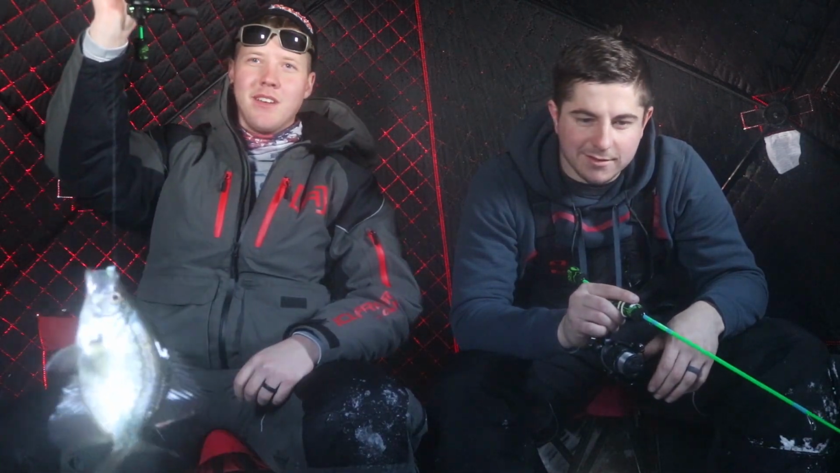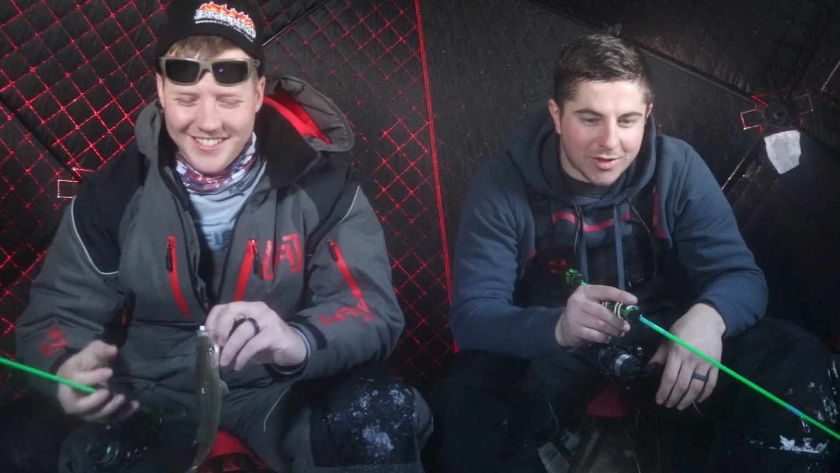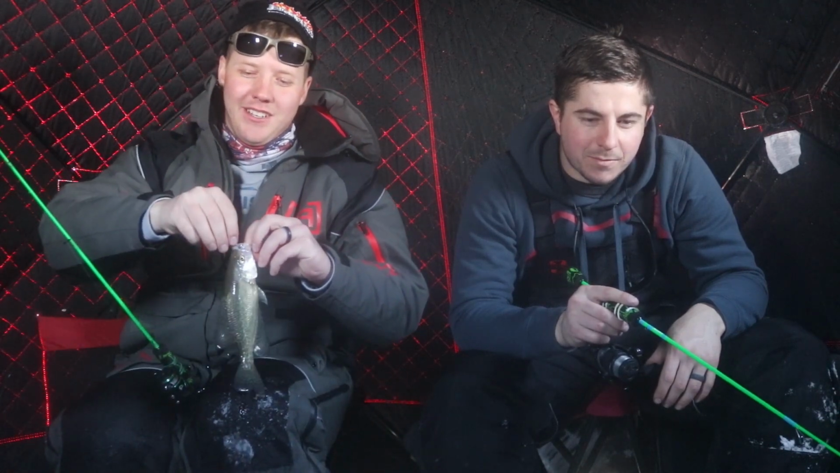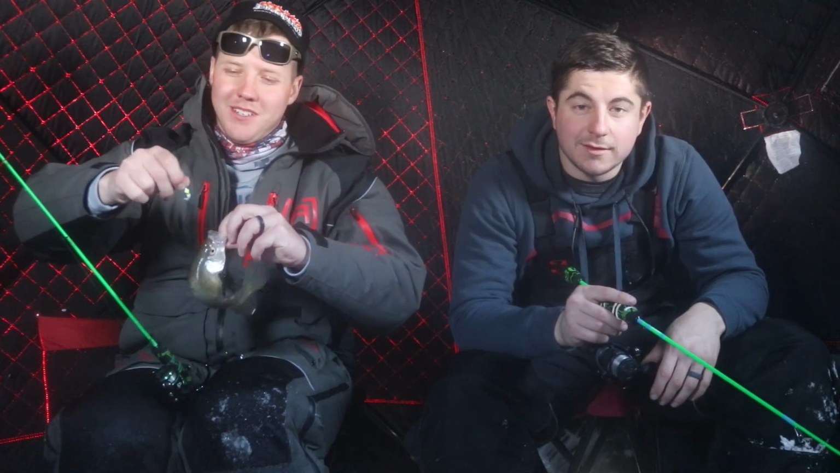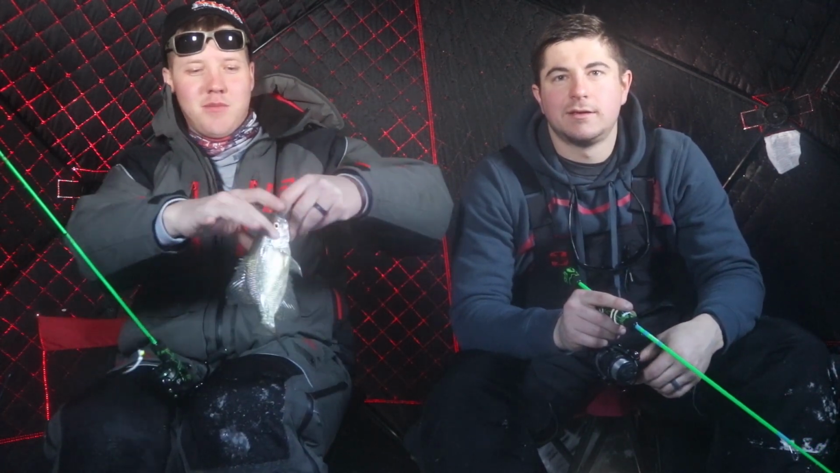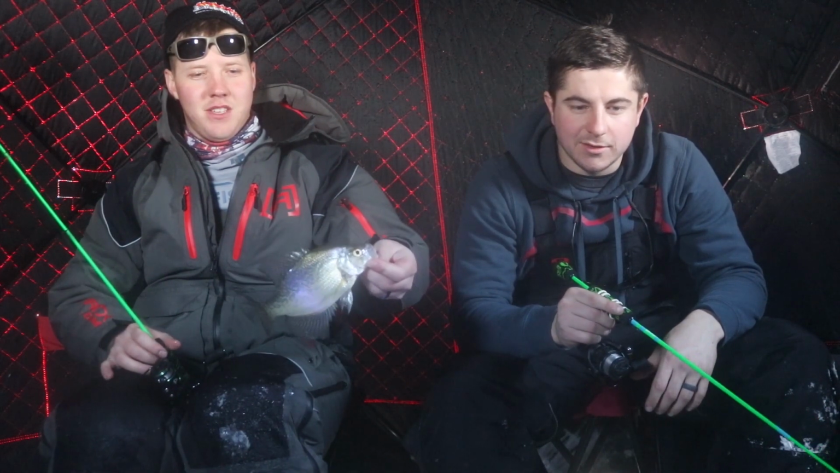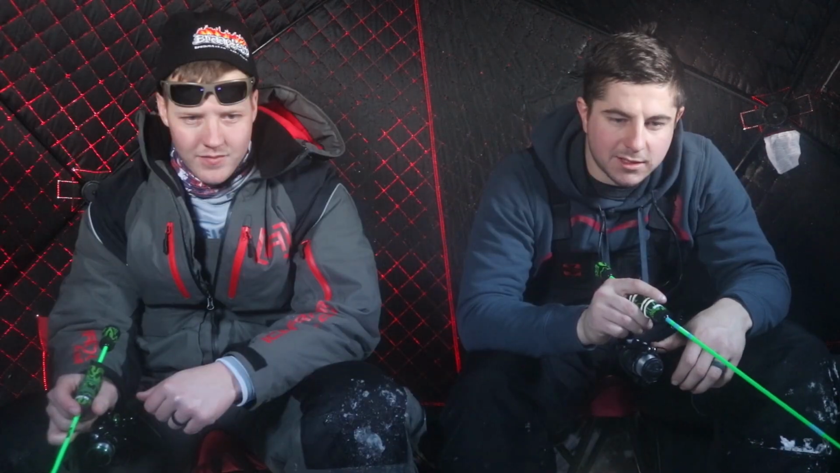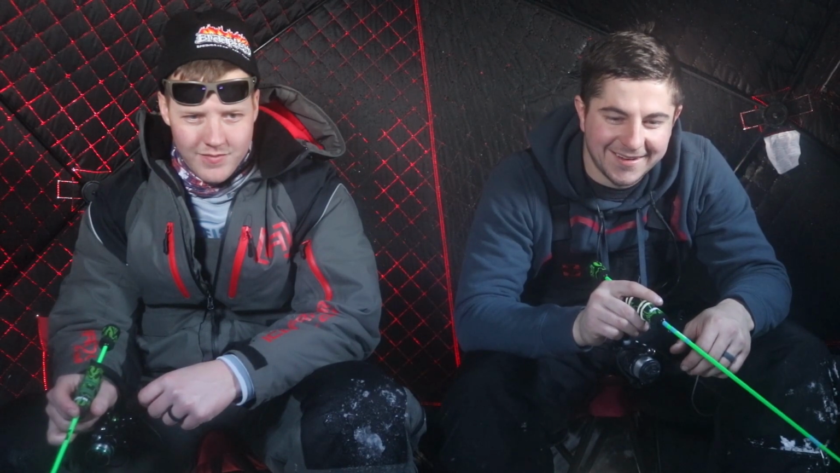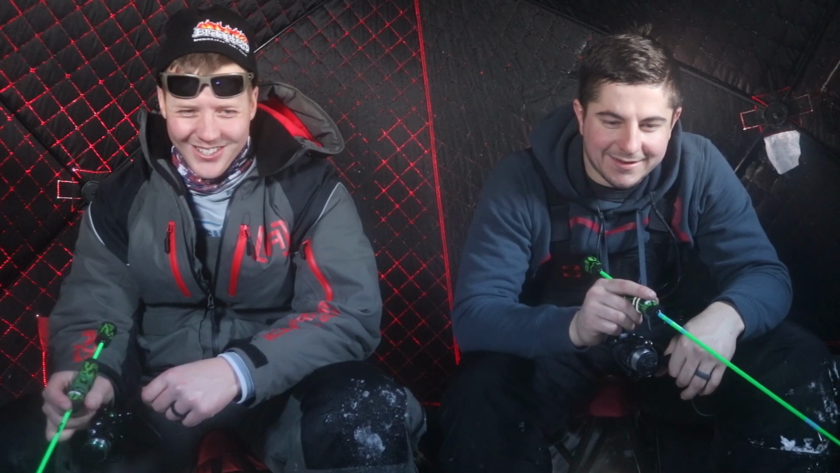Another nice crappie. Definitely hitting the honey hole for crappie. Still fishing for some walleye, though. Yeah, that was the objective. That's the word that I wanted. He's actually a little small. Yeah, throw him back. I was getting pretty worried there. I didn't know if we were gonna have a dinner or not. Yeah, it wasn't looking good.